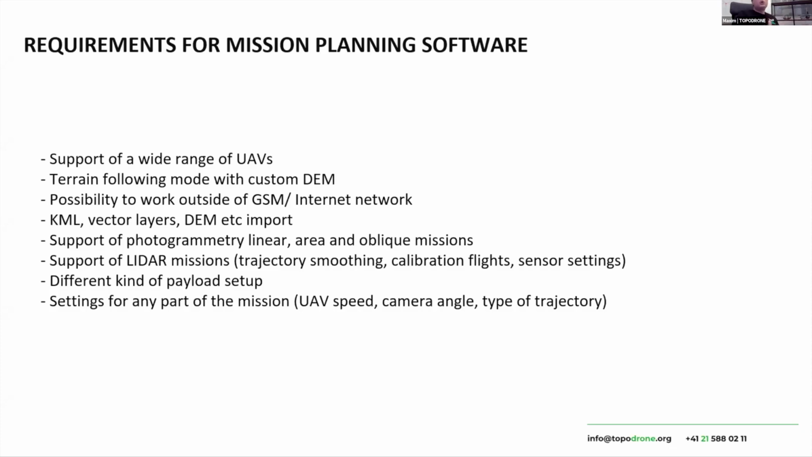And of course, we need the possibility to upload a KML file, vector file, DTM, DEM, orthophoto into our mission planning software, as we work on difficult tasks like three-dimensional mapping or mining site survey. And this software should work both with photogrammetry and with LiDAR survey.